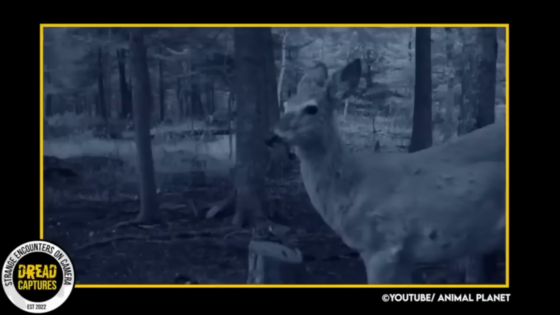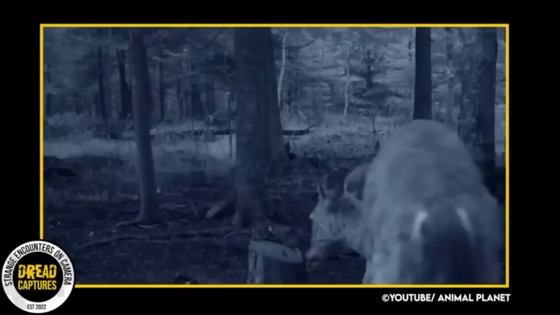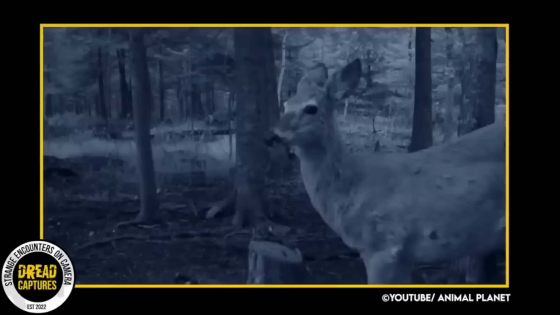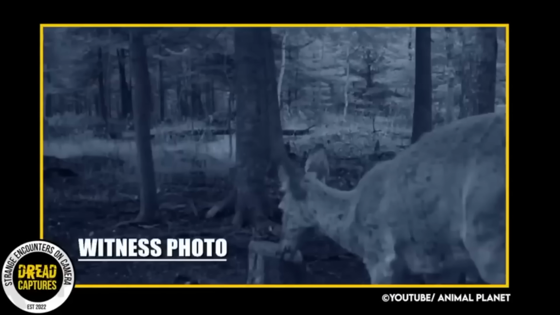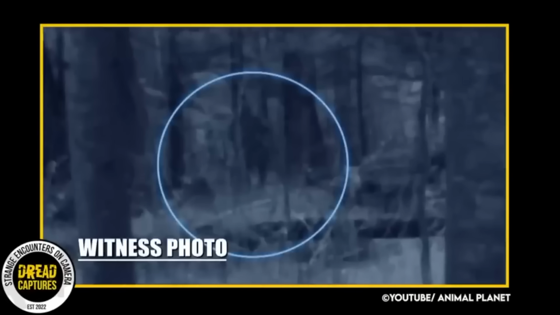Now, Craig says no one should be in these woods without his permission, but we all know how that goes. As the video plays, you can see the deer in the foreground is the one that triggered the camera to snap the pictures. But she's not what we're interested in. The mystery lies in the background.